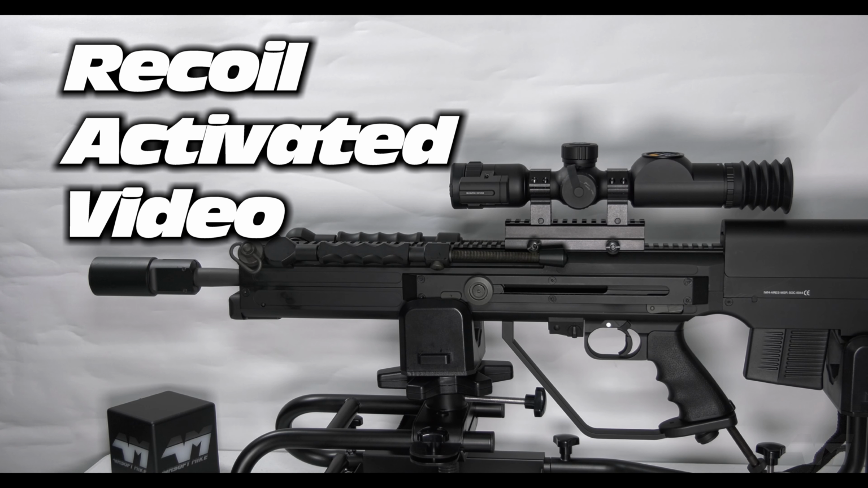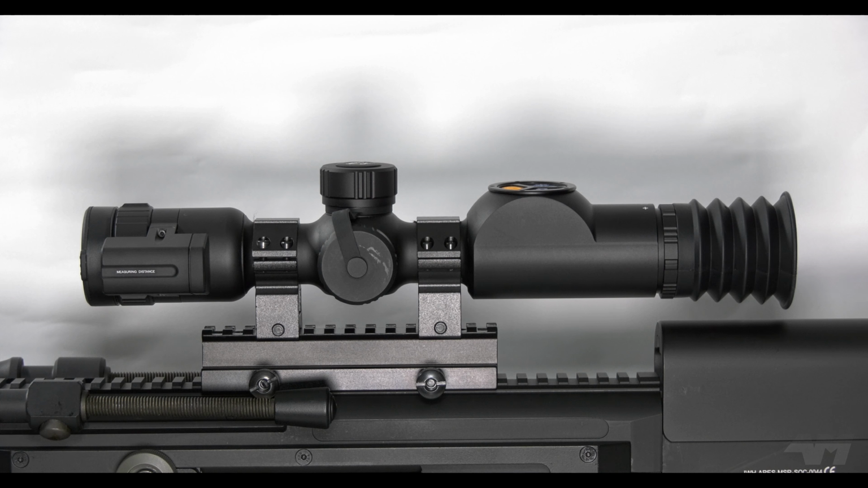When you take a shot, this scope will automatically capture and record that shot. Now you're thinking, hold on, so when you pull the trigger, this will start recording. Surely it will miss what you've just done. Well, no, it uses the same technology that you will find in many body-worn cameras worn by, I don't know, police, security personnel, and so on.